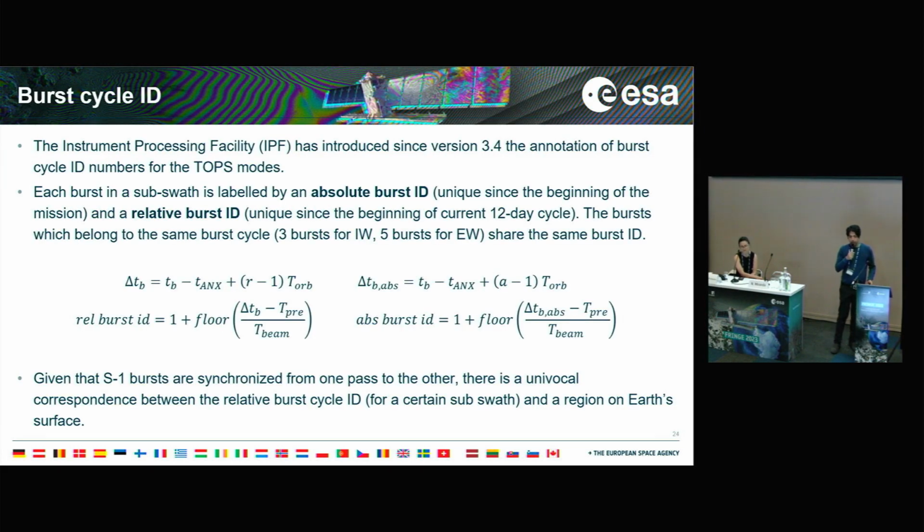Moving on from the monitoring, I'm here also to describe the topic of burst cycle IDs and burst ID map. So from version 3.4 of the IPF, the annotations now contain burst cycle ID numbers in the case of TOPSAR modes. Specifically, they report two different burst ID numbers.